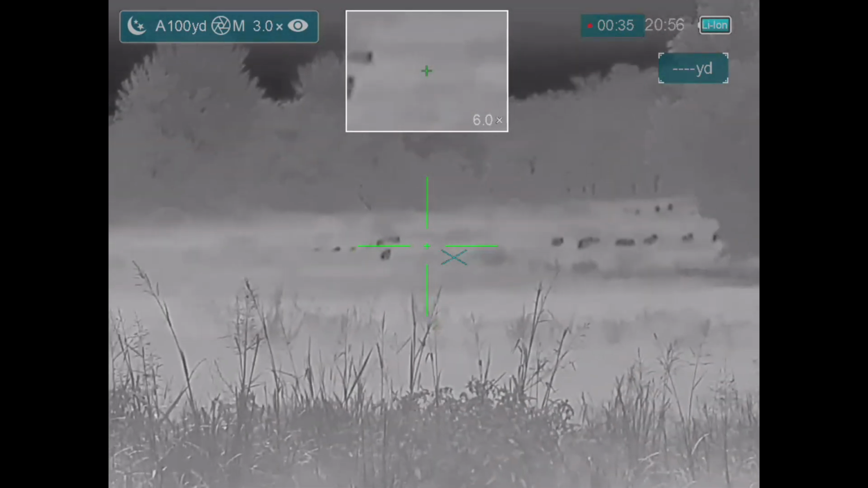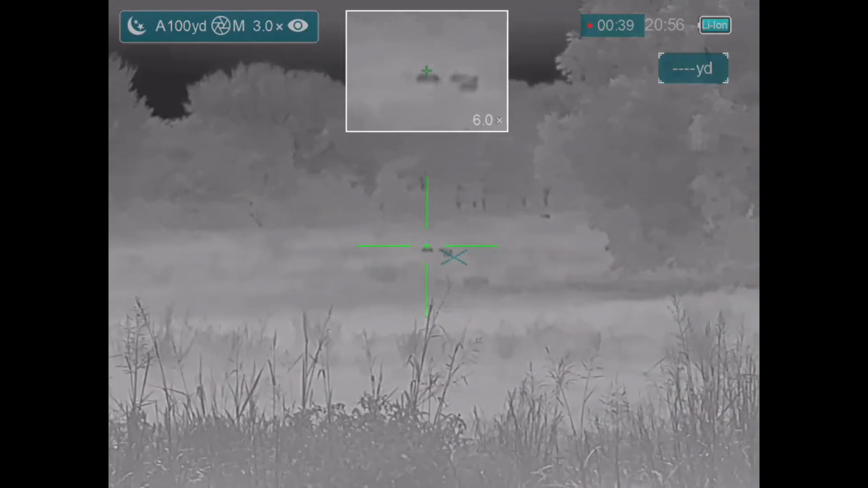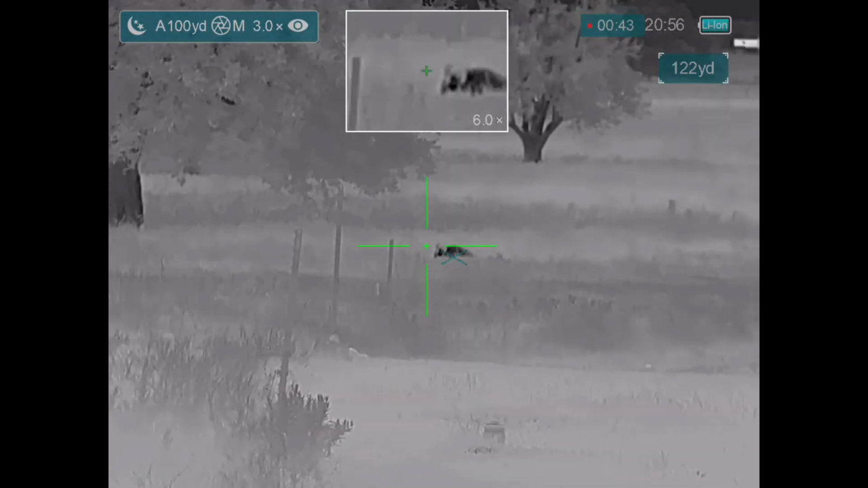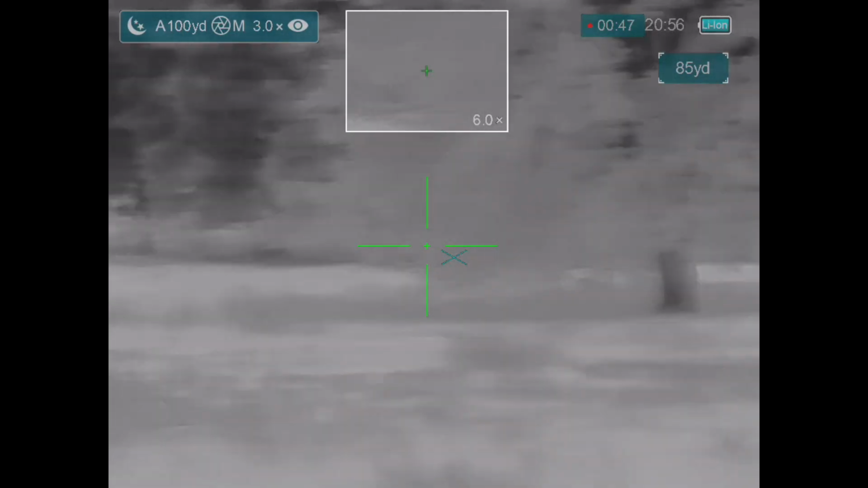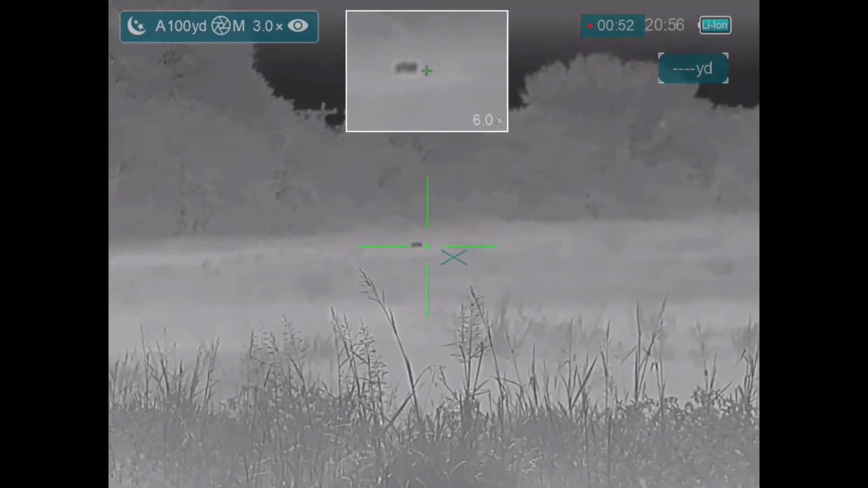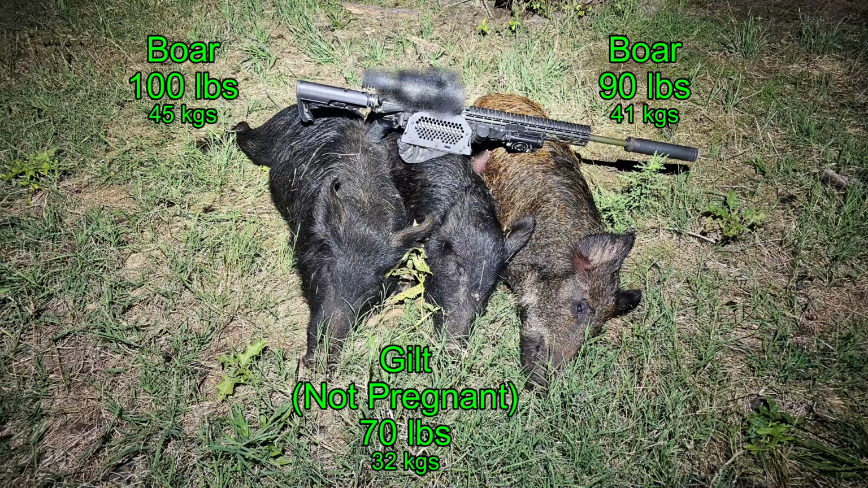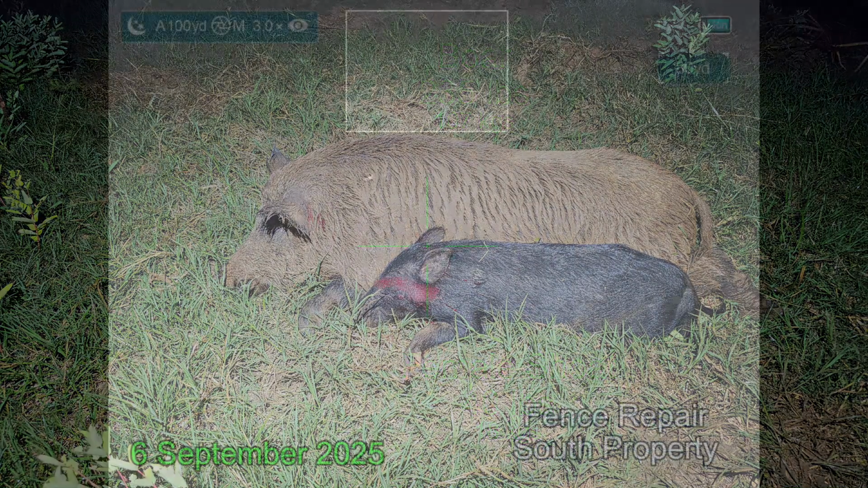That shot should have been higher. I should have let these go. Nope. As they're in the high grass. Final quality assurance shot. And I've got 3 hogs down. I came away with 2 boars and a shoat, and they did not do it for my night. I managed to get on hogs one more time, didn't get video, but came away with a 235-pound boar and a 40-pound female.